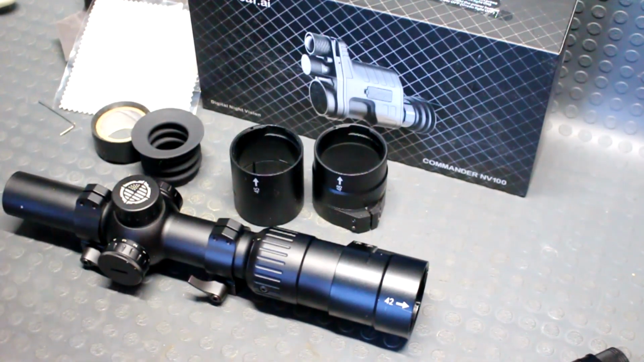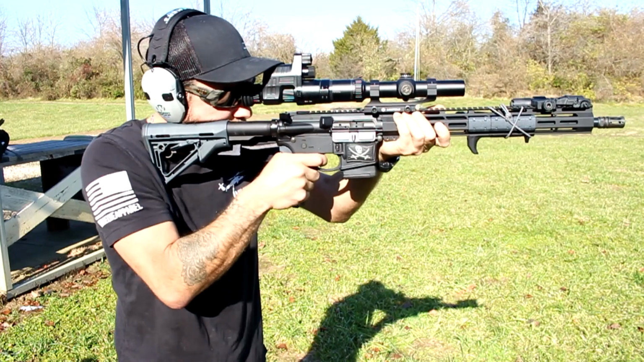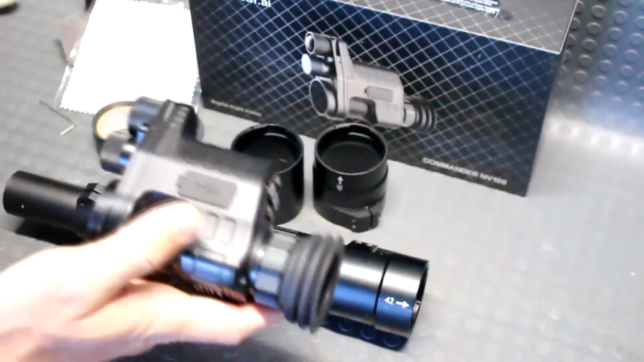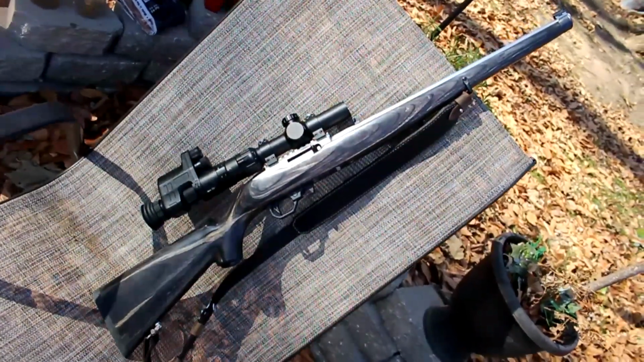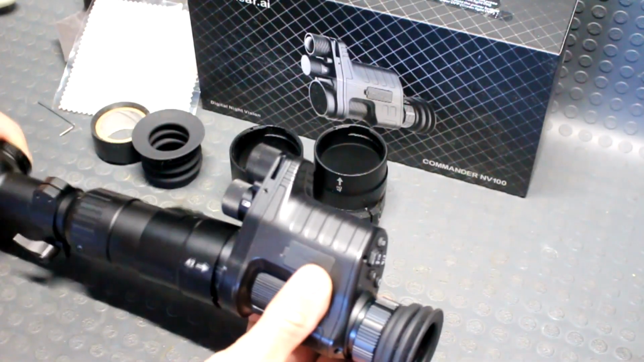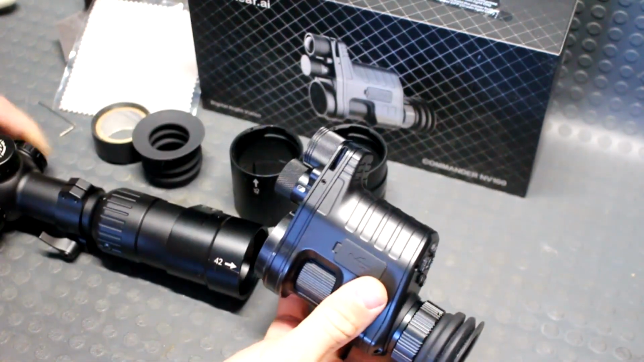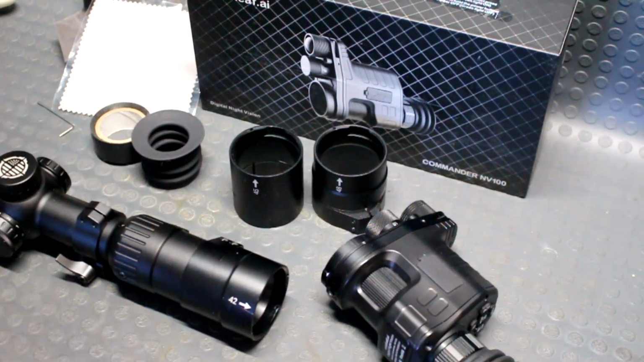Now, let's get down to the nitty-gritty of it. This is a very cool idea. However, most people that are wanting to use this are probably throwing this onto their standard hunting rifle or wanting to do so. Let's talk about that. What you're doing here essentially is you're adding on about 5 extra inches of material onto the back end of your scope, which on a standard hunting rifle, if you cannot relocate your scope forward, you're going to have to deal with that at the back end of the stock somehow.